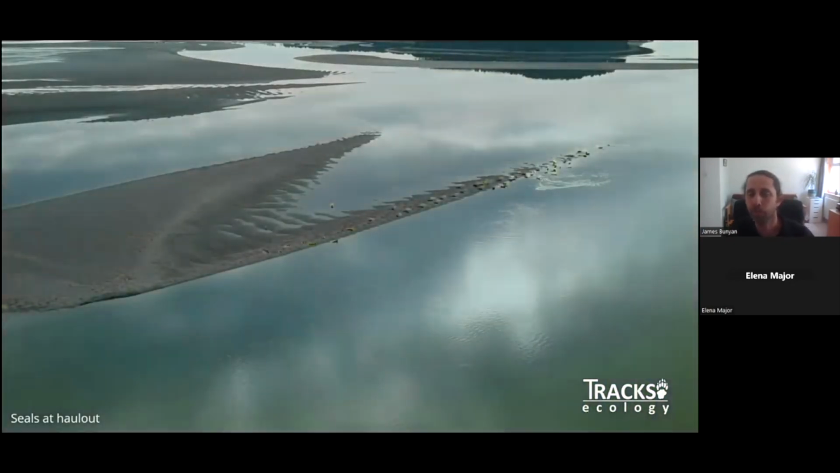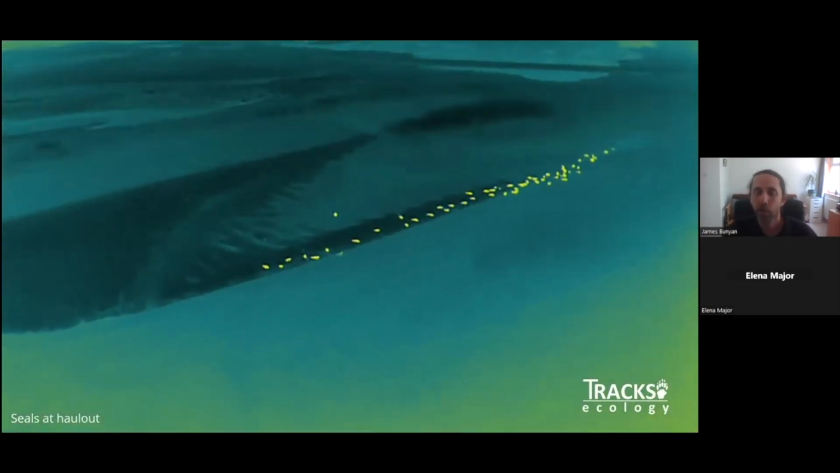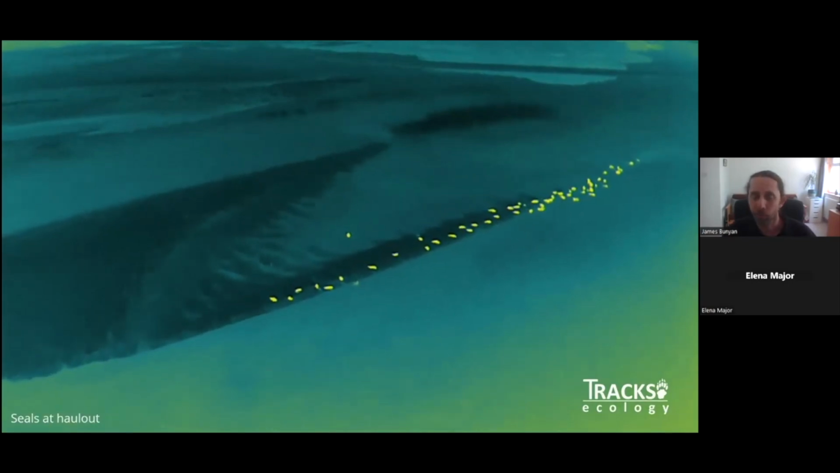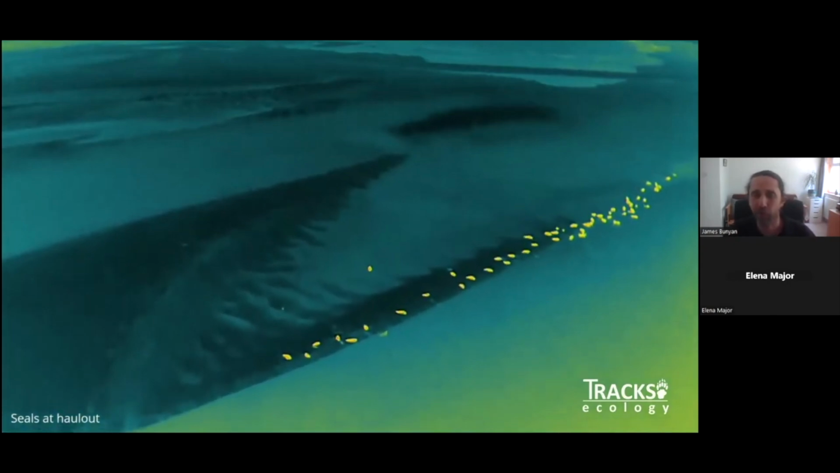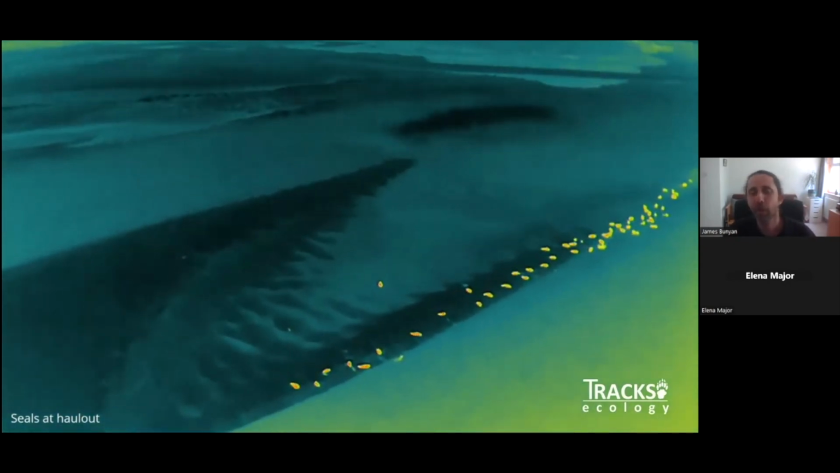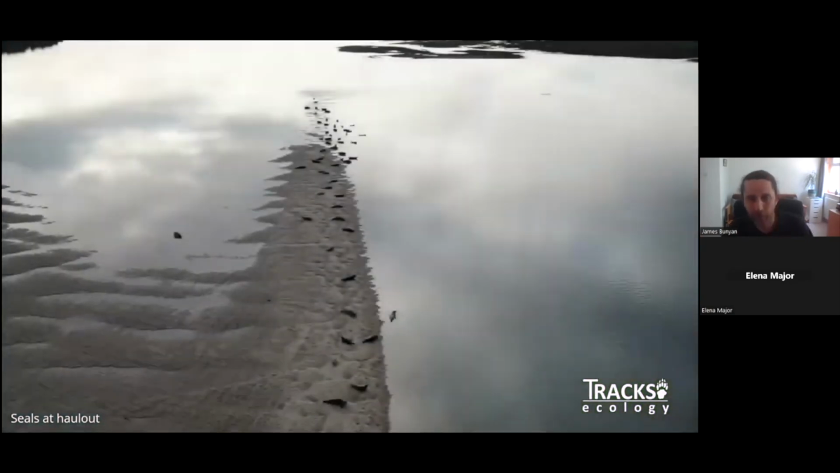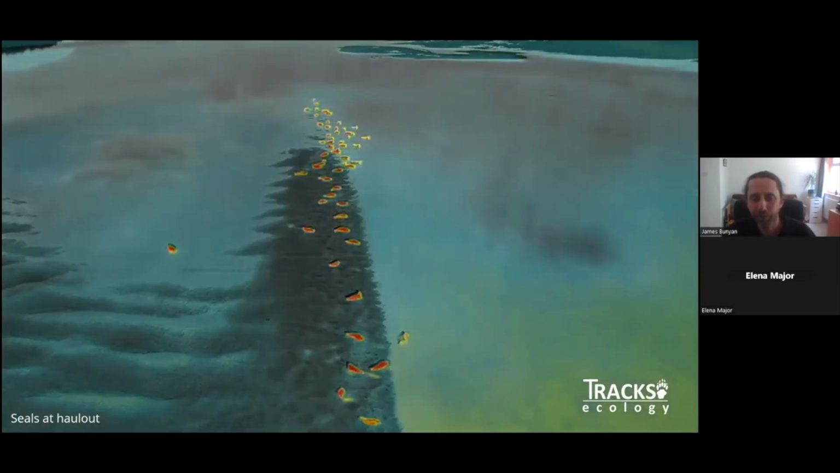So these are some seal research sites that I'm working with an academic institution on, looking at the thermal imaging with the seals, which they show up quite nicely, especially if they've just hauled out. You can see a bit more there, comparing the standard optical and the thermal imaging.